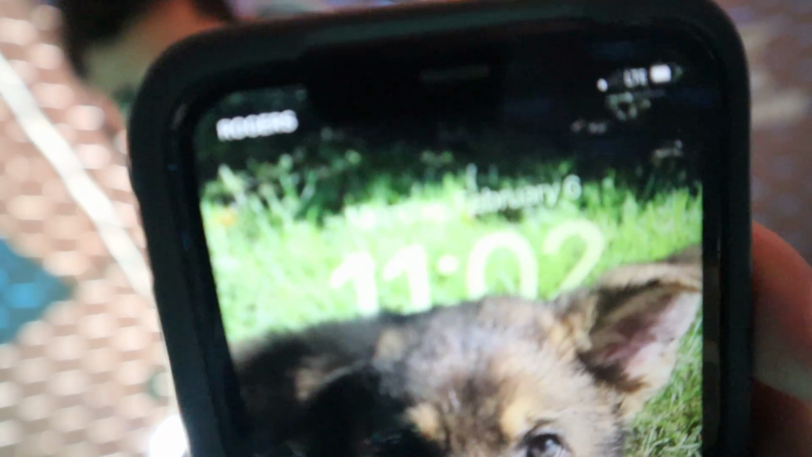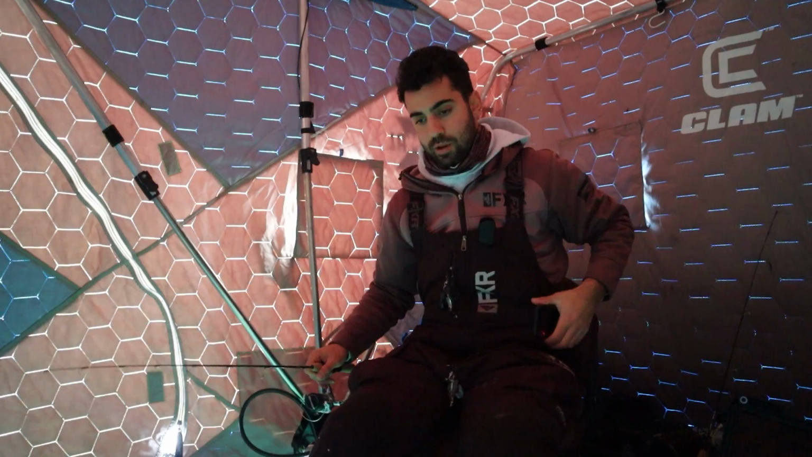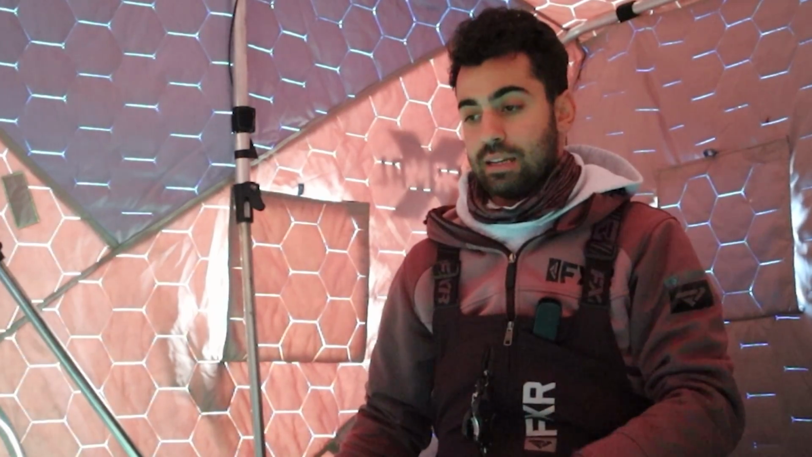11:02. We have changed the camera. Let's see if we can catch one. 3 hours, not a fish on camera. Let's see if the next fish that comes in eats. It won't necessarily mean that they'll eat because the camera's still down, but it might be less invasive.